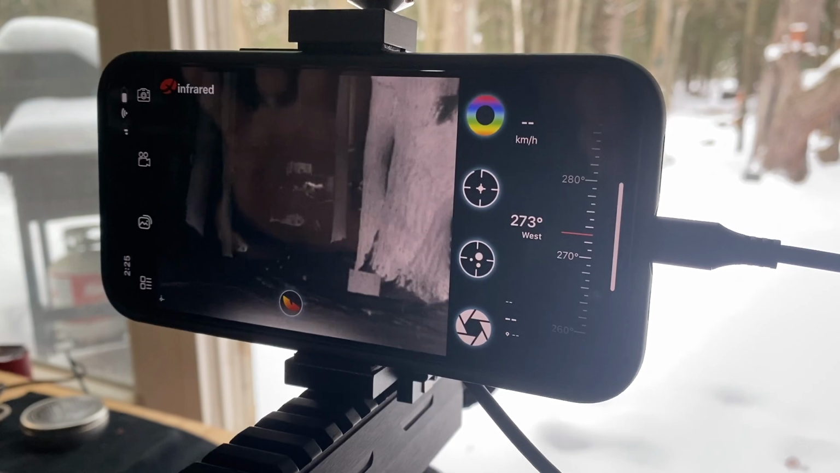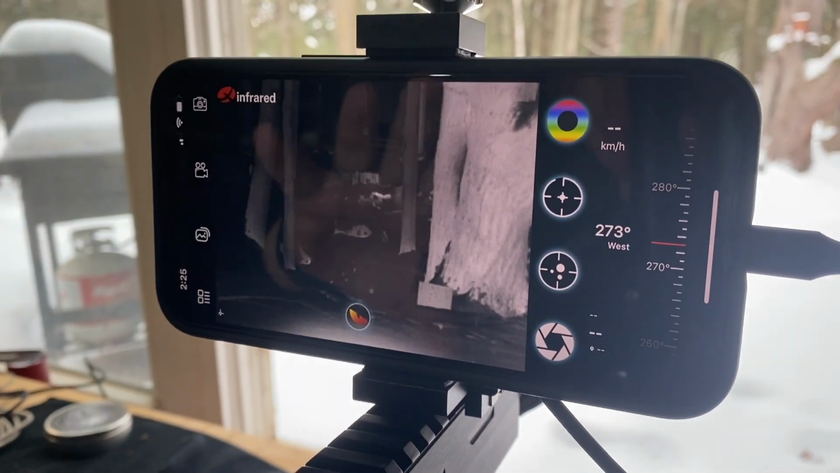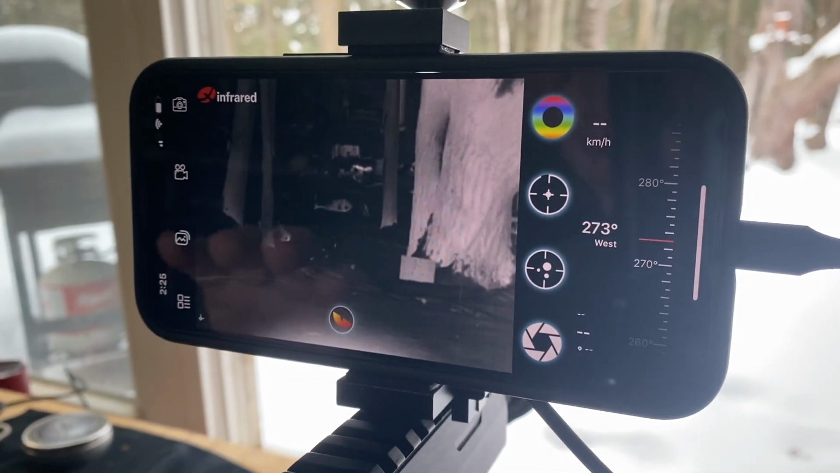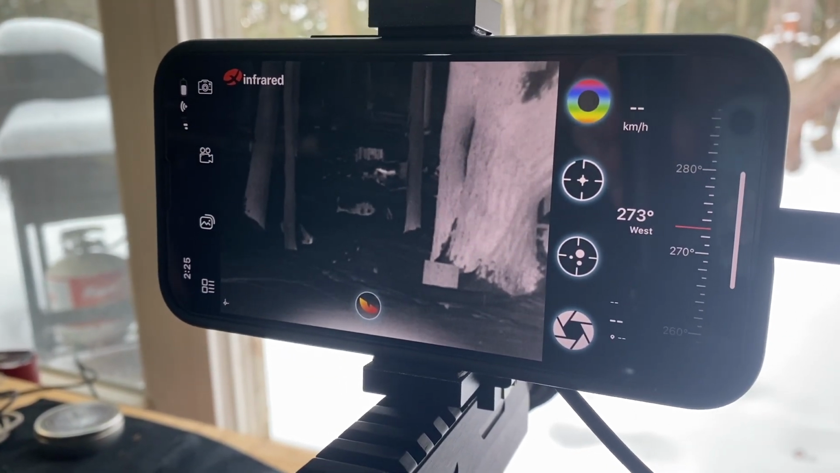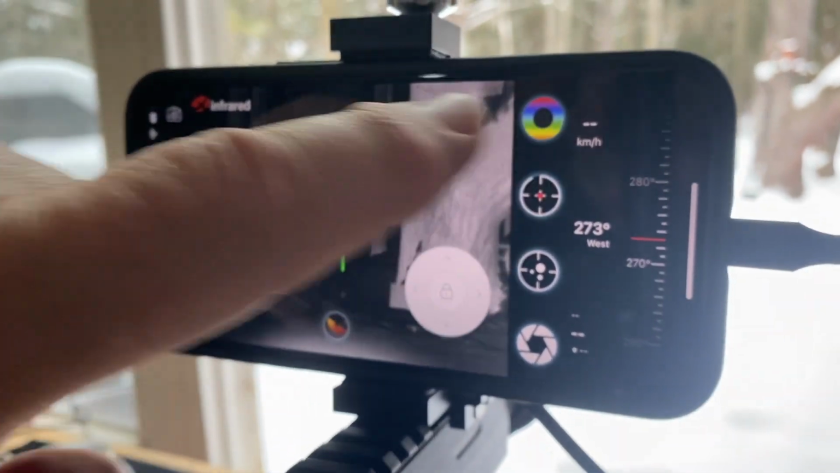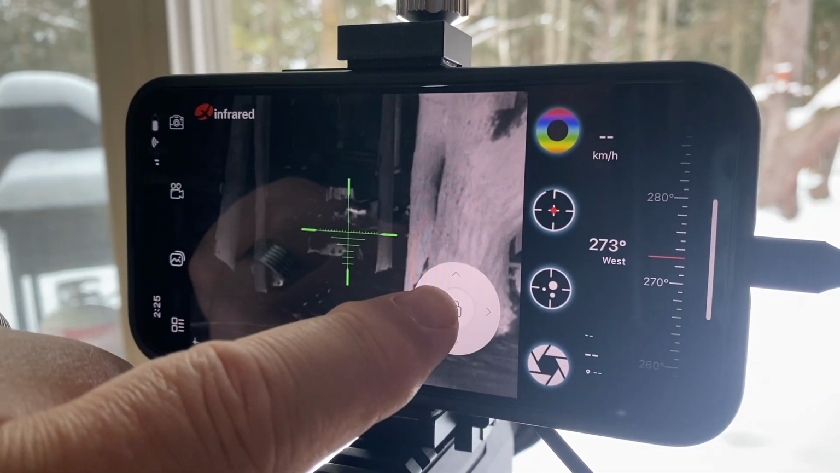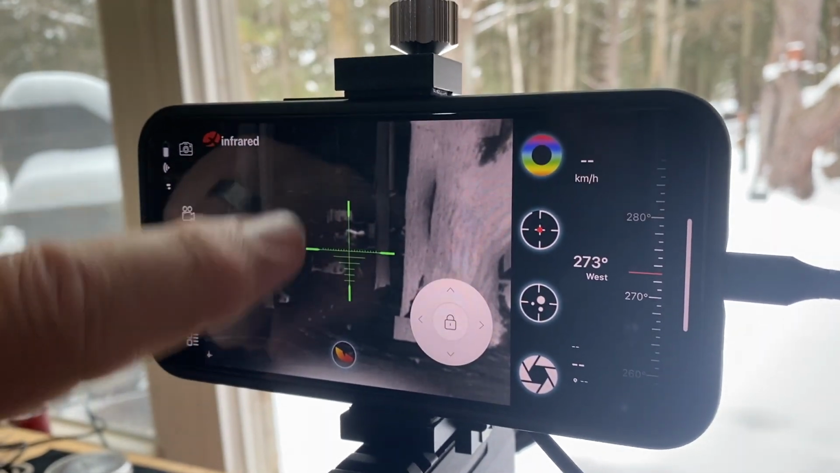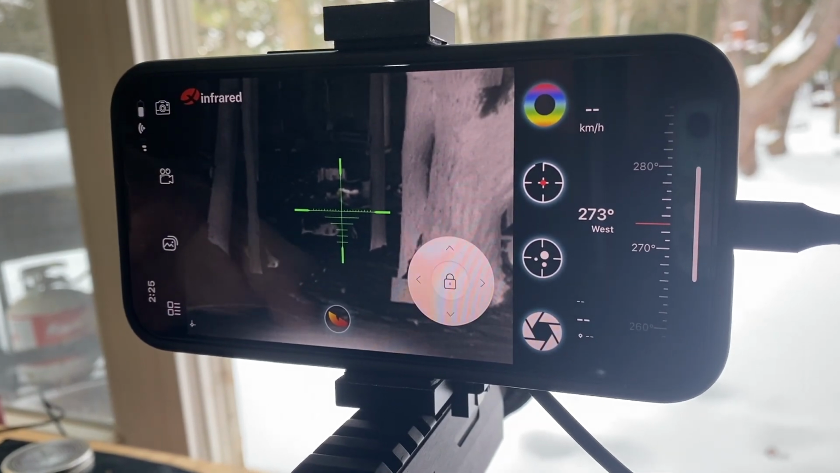So this is the cool part. I've now got this mounted on my Nixon Tacto. It's 22 caliber, unregulated. And what you can do on this, and this is the one thing that a lot of the other things you might buy at a budget price can't do, is I hit this button right here, and all of a sudden it brings up a crosshair. Now if I unlock this, what it will allow me to do is take a shot and then adjust the crosshair to wherever I want it to adjust.